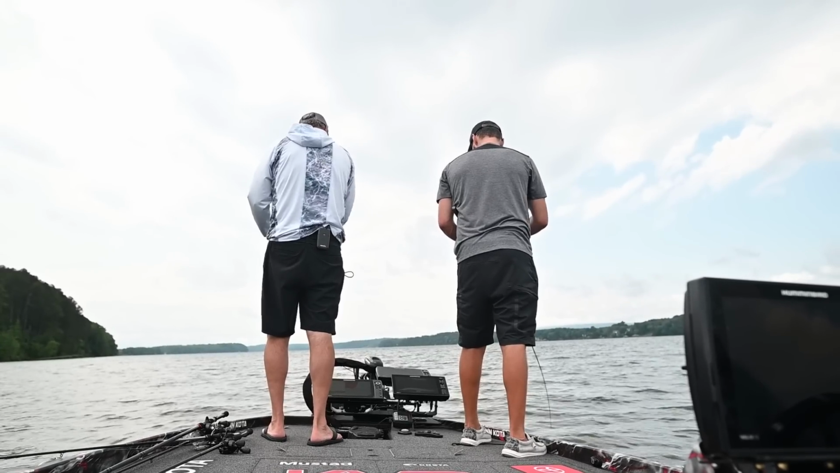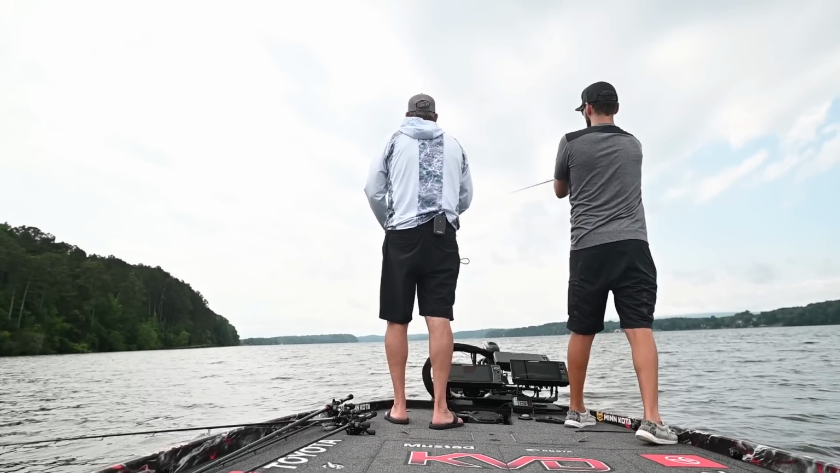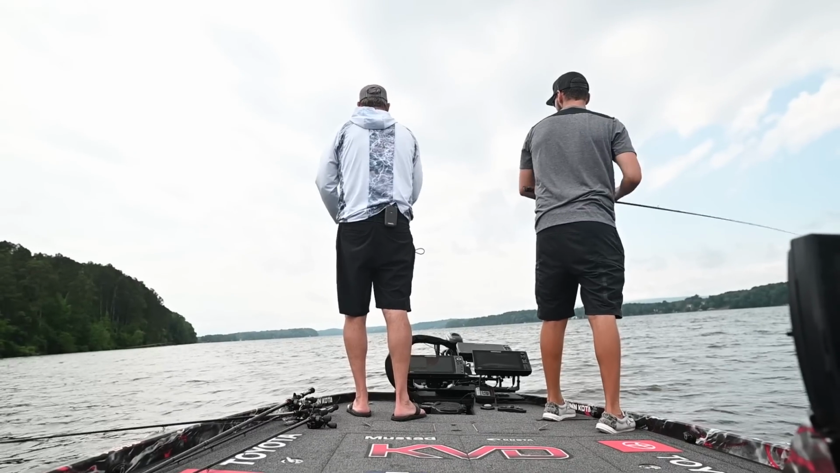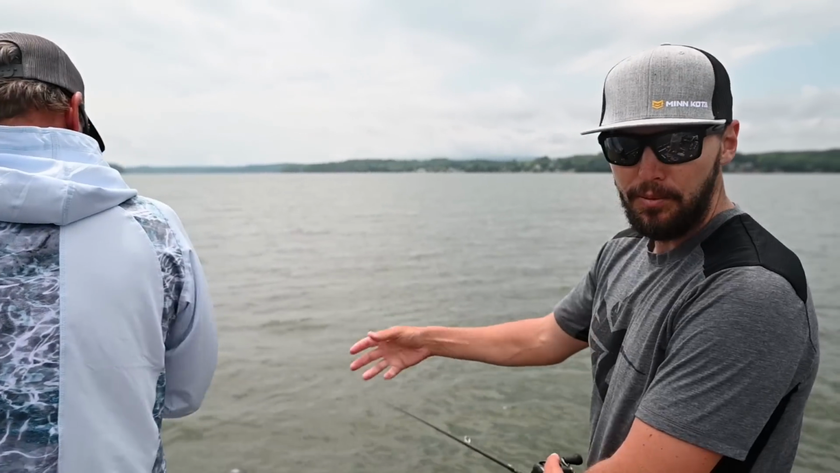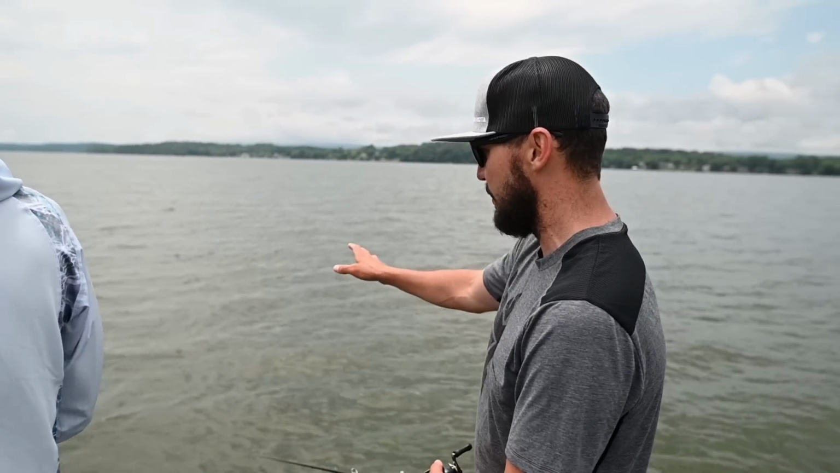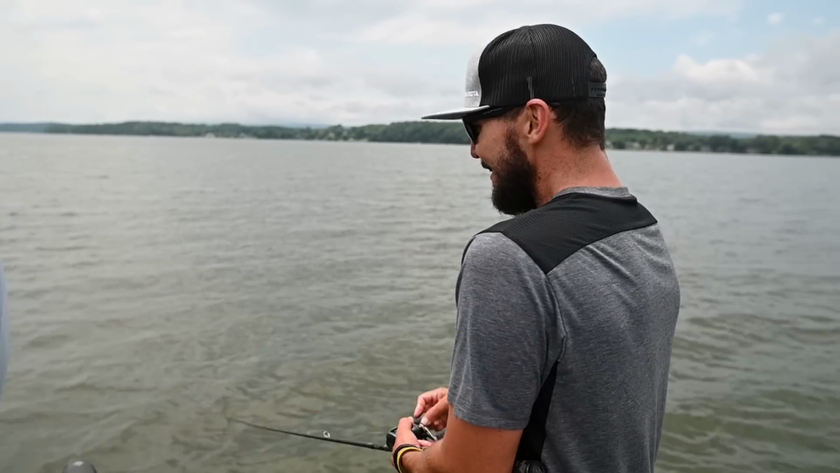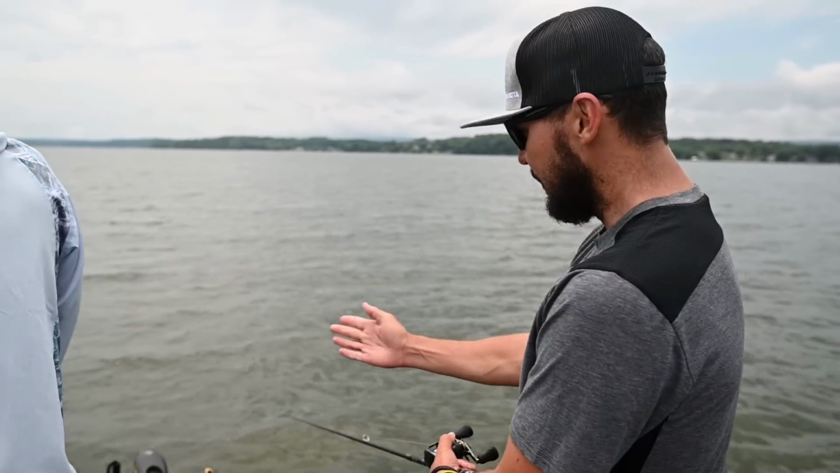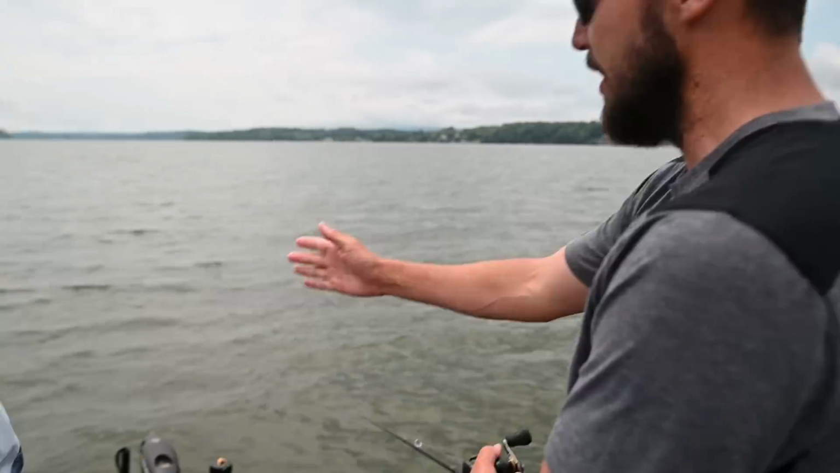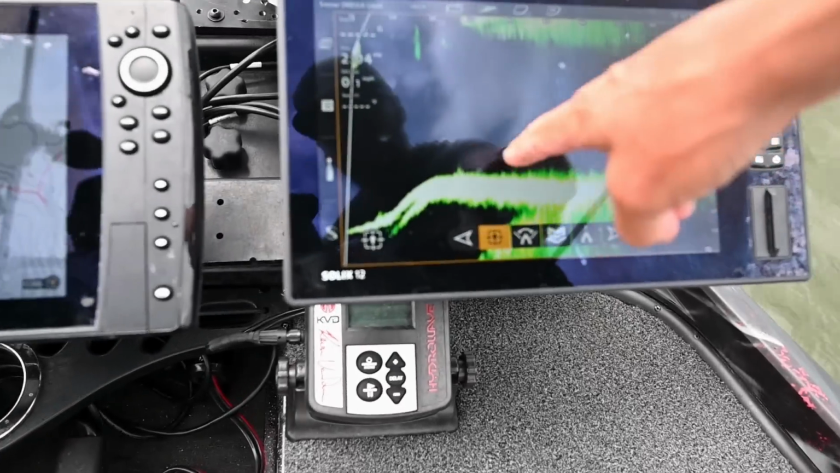So this is exactly what this is built for. Kevin's got us on the back of a little ledge here. We've got wind and current blowing us different ways. We're spot locking, which helps us stay on these fish. It's been the biggest change for bass fishing. Live would generally be following that Ultrex as it's trying to keep us here with spot lock, where now, Live is locked onto these fish.